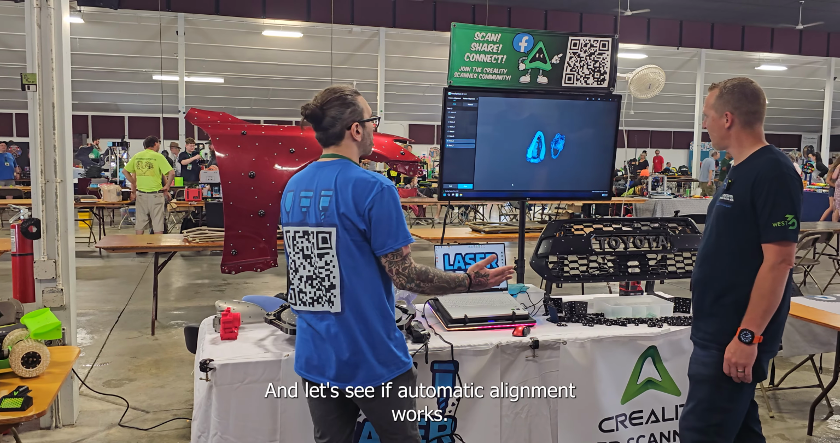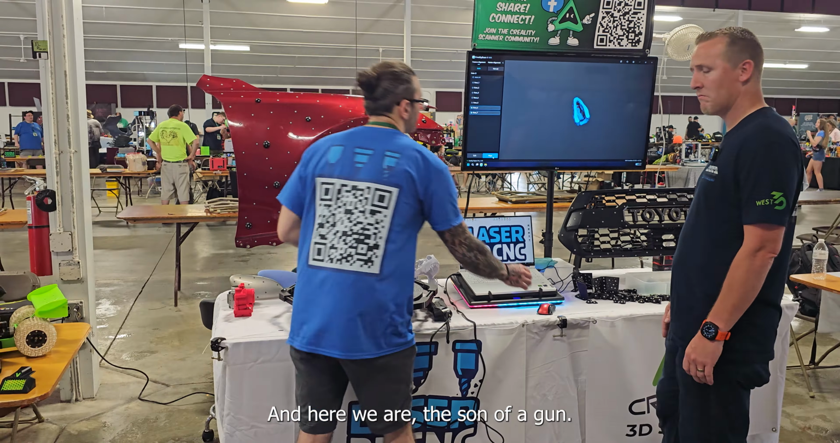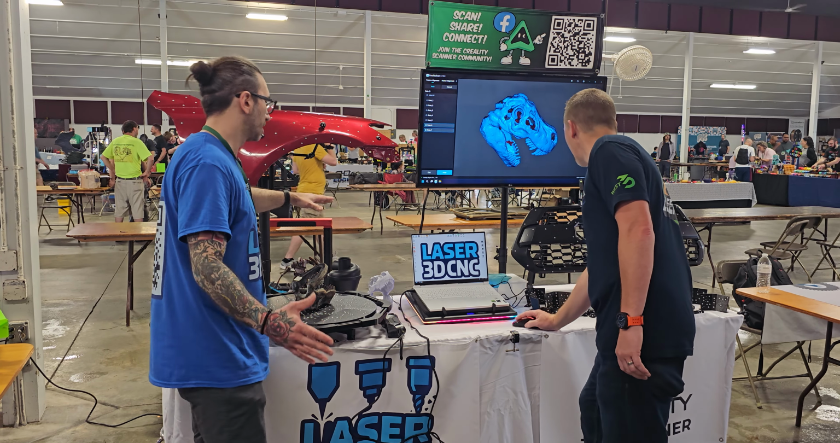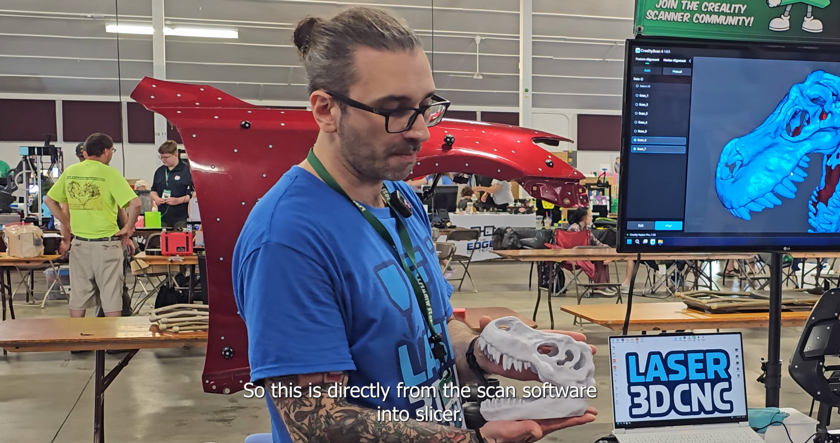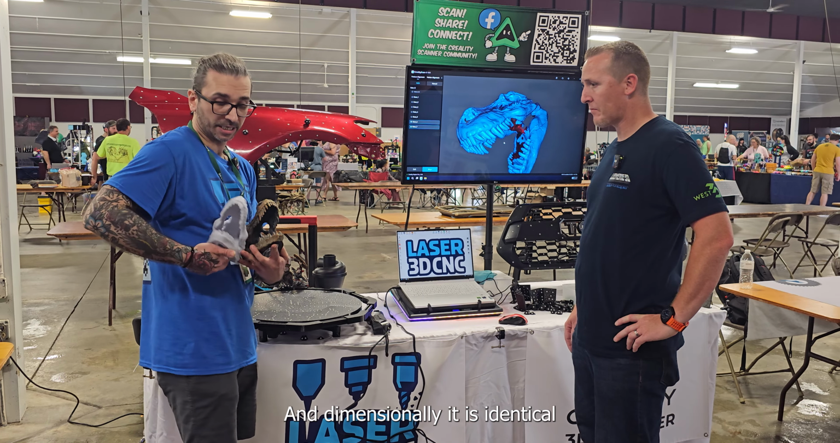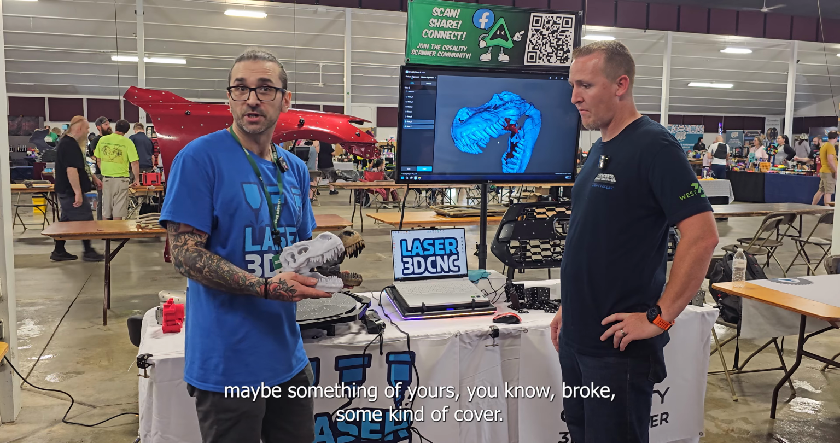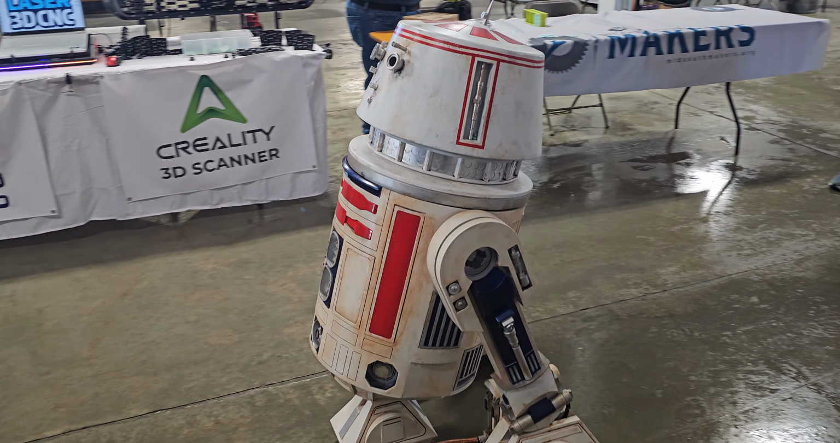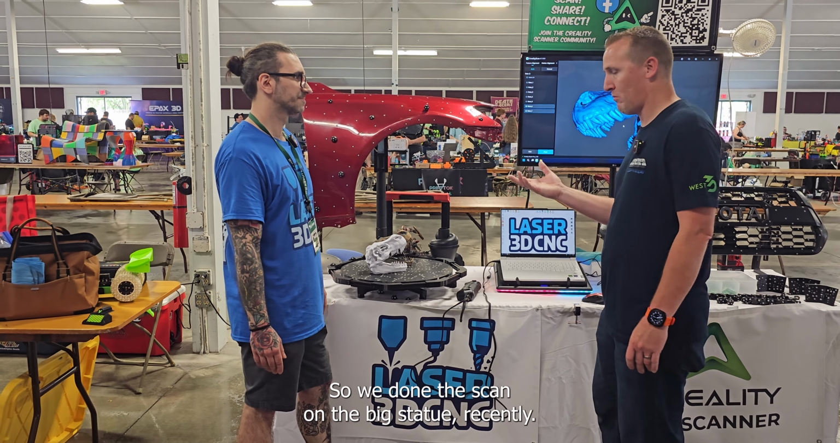Yeah. And let's see if automatic alignment works. Usually works 90% of the time. And here we are. Son of a gun. What you can do is export this directly as an STL, directly into your slicer. It keeps dimensions. So this is directly from the scan software into the slicer, printed out, and dimensionally it is identical, which is great if you wanted to scan a part. Maybe something of yours broke, some kind of cover, and you can recreate it, rebuild it.